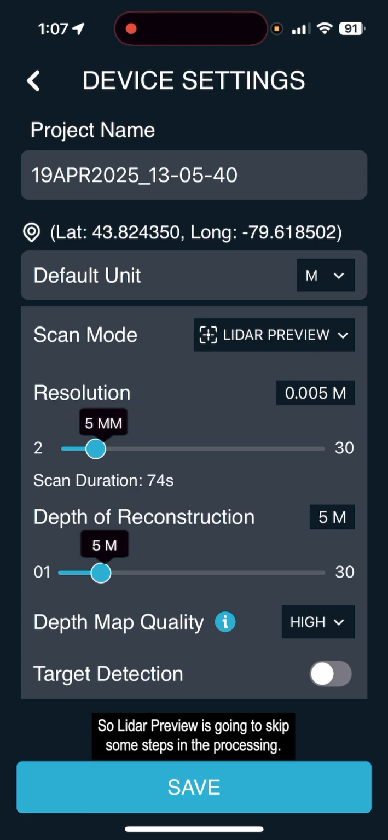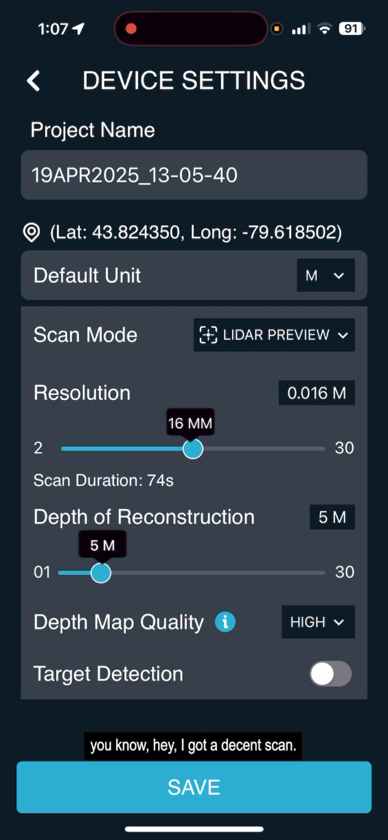So Lidar Preview is going to skip some steps in the processing, and it's going to make things just go a lot quicker. And again, the whole purpose of this is not to get a final product, it's to know that the data is intact, you didn't miss any areas or whatever. The second thing we're going to look at is the resolution. I don't need 5mm to figure out that, hey, I got a decent scan. So I'm going to slide this up to like 20, and I could go even more if I wanted.